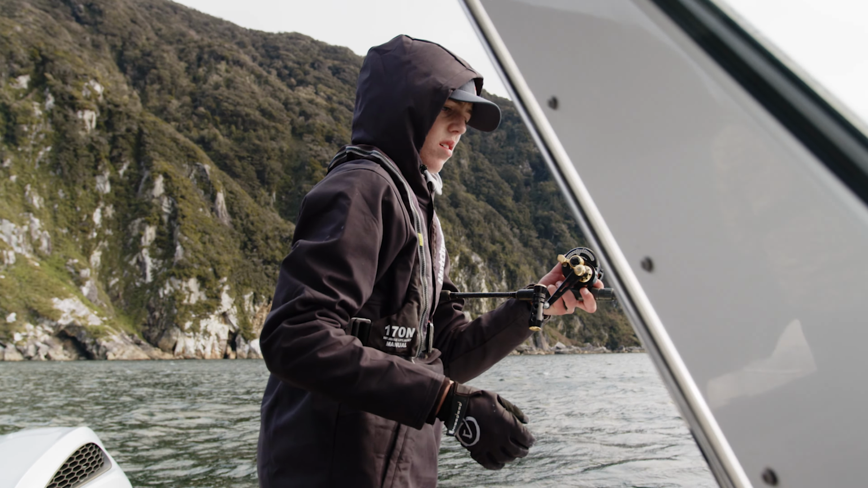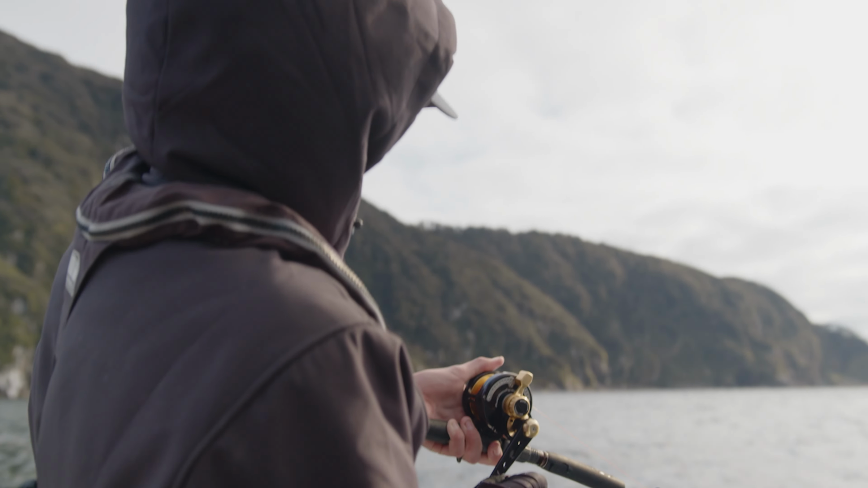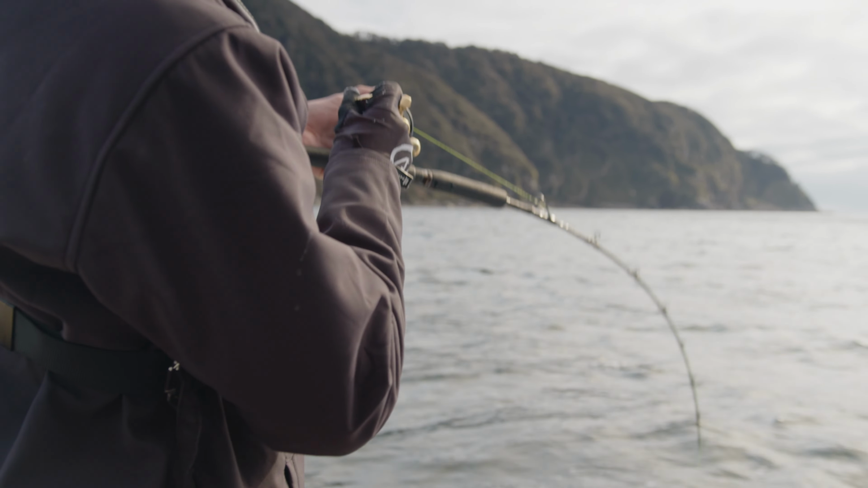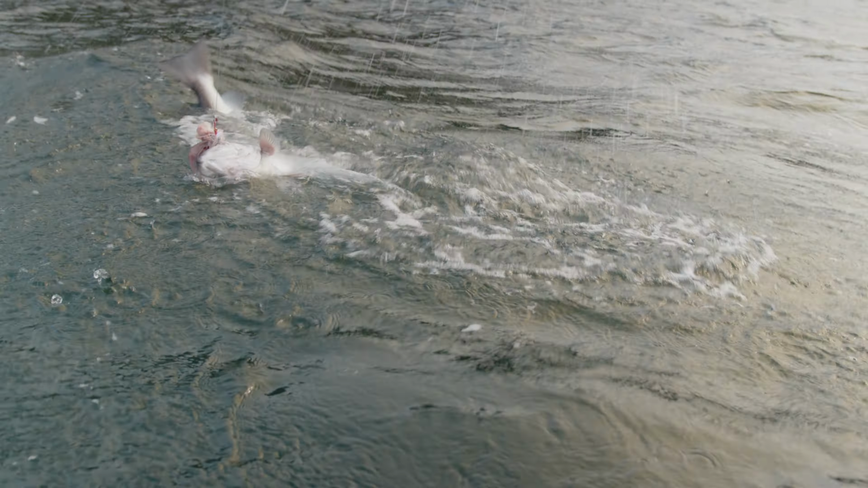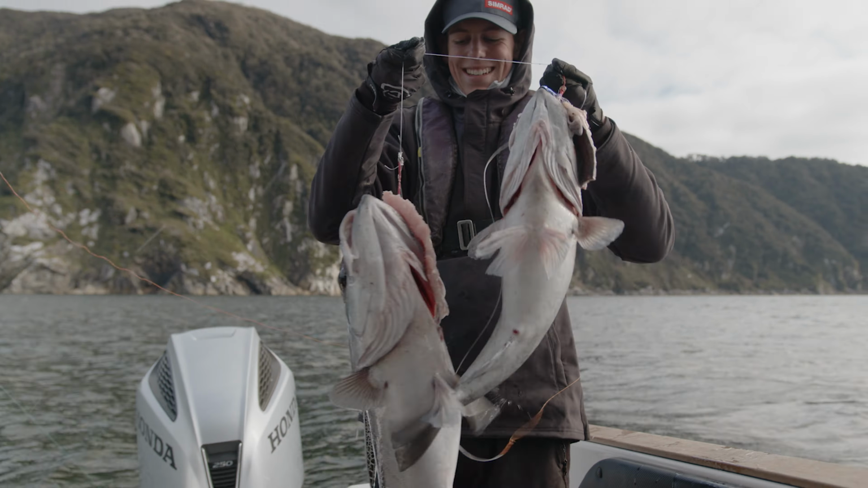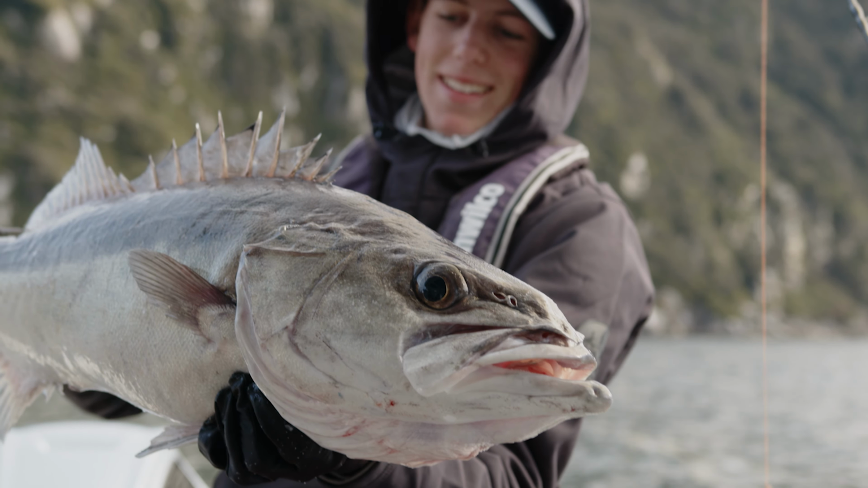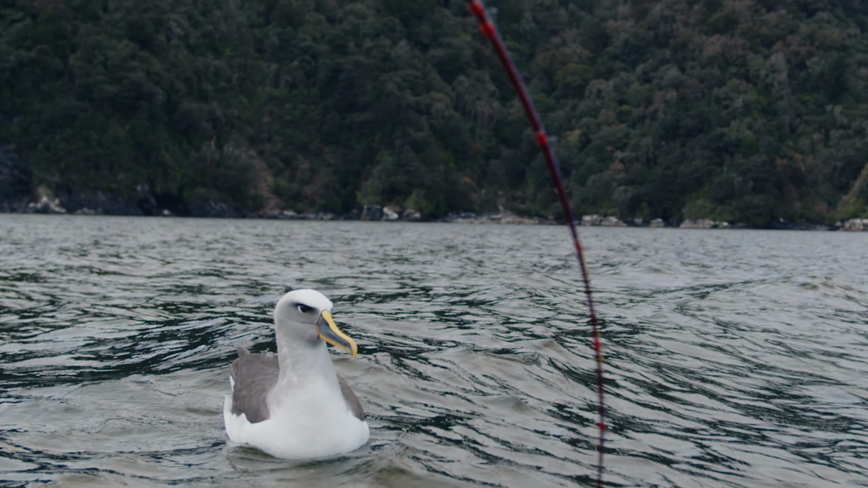We dropped down our baits and lures and hooked up to some fantastic harpooka. With commercial and recreational fishing pressure being low, taking a few harpooka for a feed was more than sustainable.